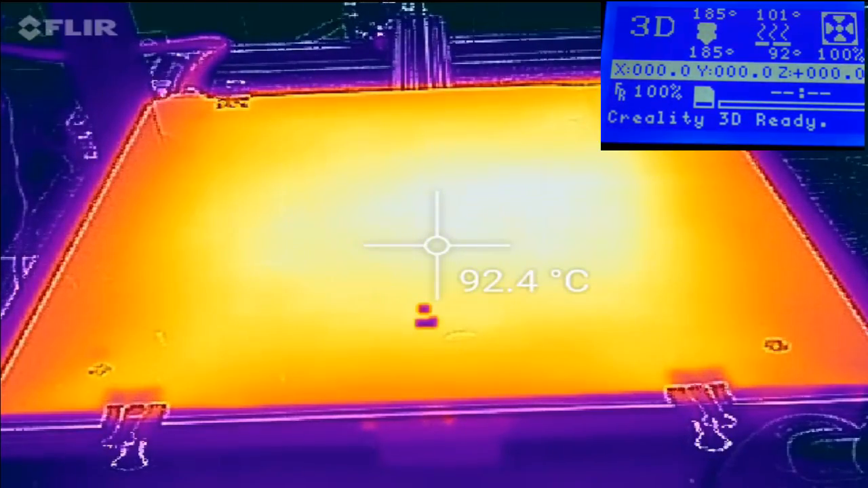So, I kind of anticipated we'd have this kind of problem with the bed, again this size and being DC powered. The other thing is, you can really hear the fan straining inside the unit versus at 70. So, as I said in the first section, I don't think this is a practical ABS printer at all. Again, my opinion, but let's go ahead and take a look.